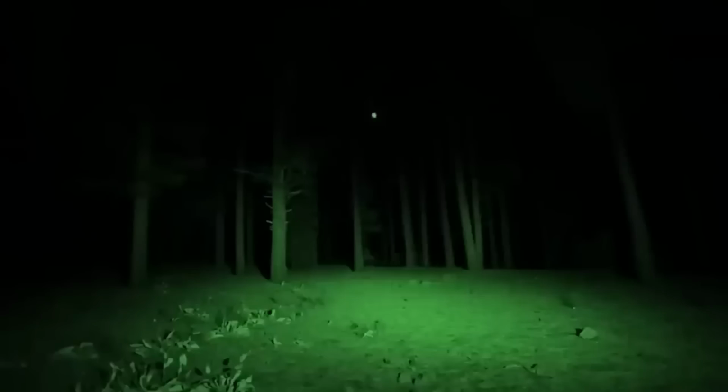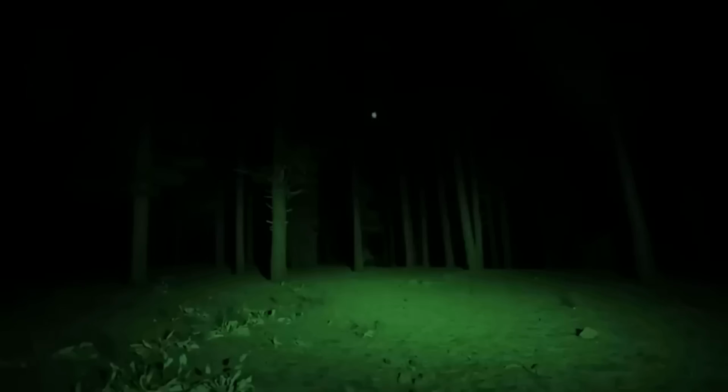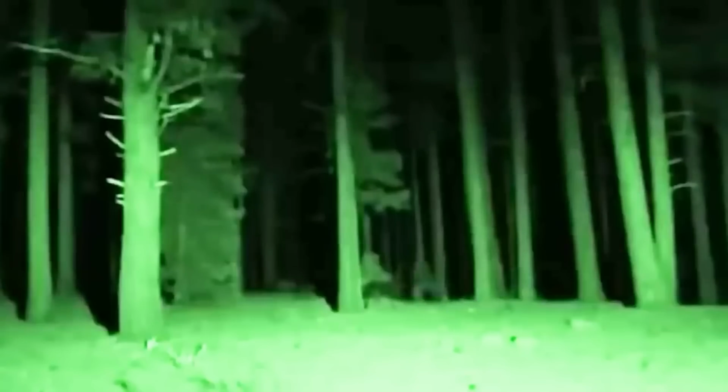This poster manages to capture a furry bipedal creature running through the woods. The footage, which is remarkably clear, shows the creature making a quick escape from something or someone. The woods seem to be a cesspit of terrifying entities, and this one is no different. Have they unwittingly captured another Bigfoot on camera, or is this a hoax?